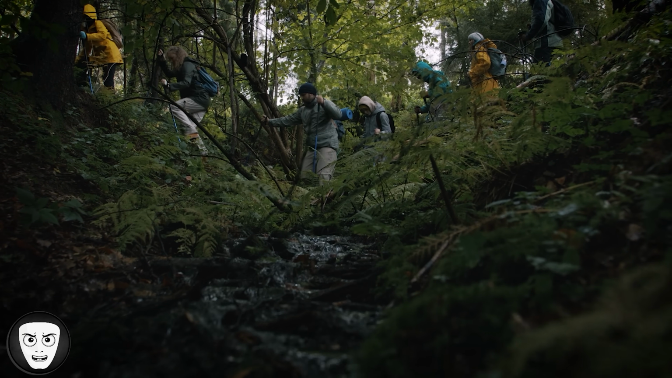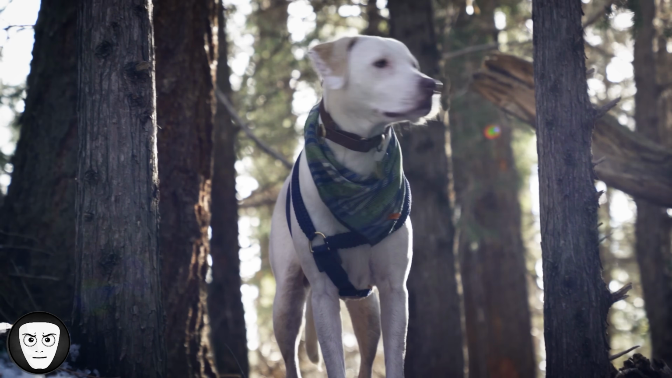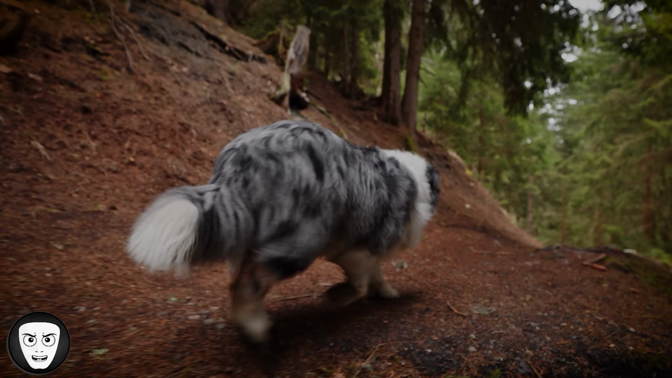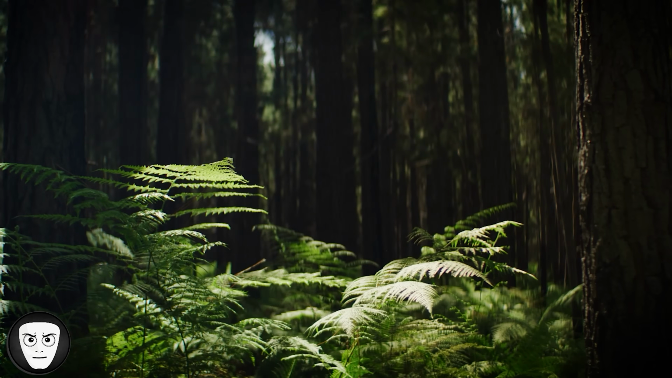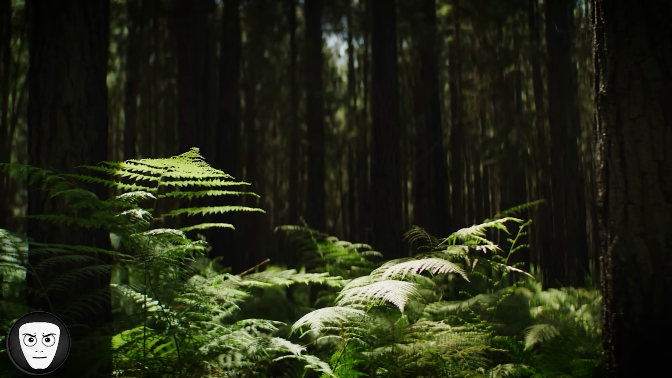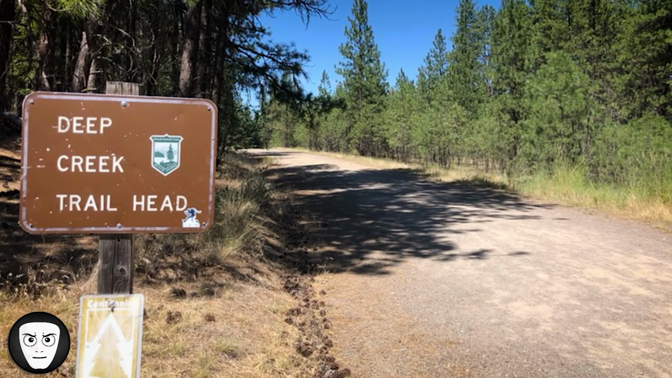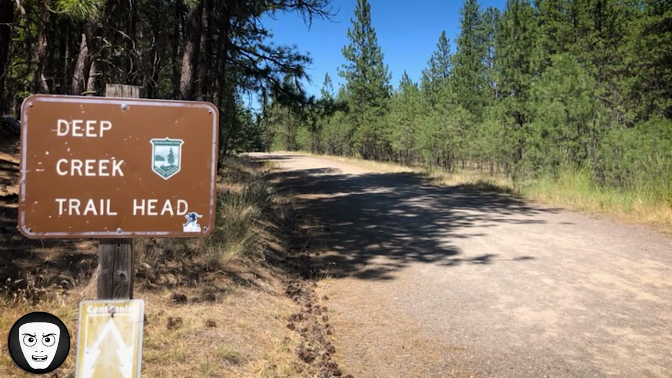Search teams arrived quickly, with over 100 volunteers and tracking dogs combing the area. One of the dogs picked up her scent at the exact spot she was last seen. But then, it just stopped, as if she had vanished into thin air. There were no clear footprints, no signs she had left the trail, and no witnesses who saw her after that moment. Some believe she may have left the trail on her own, possibly heading toward a nearby parking area.